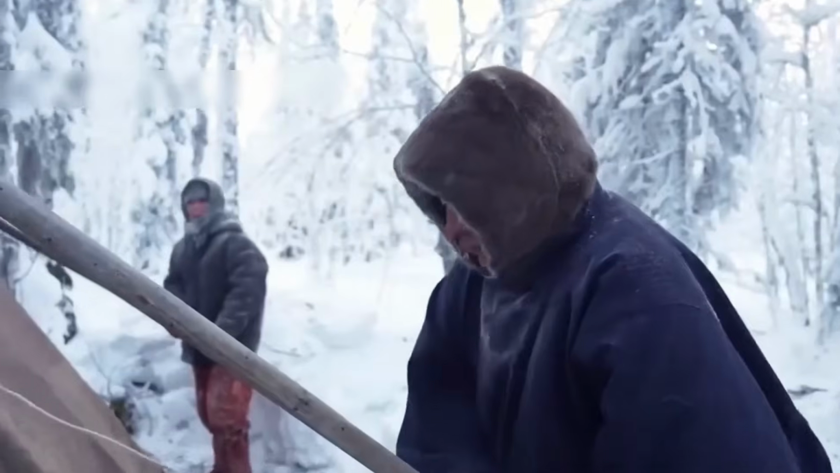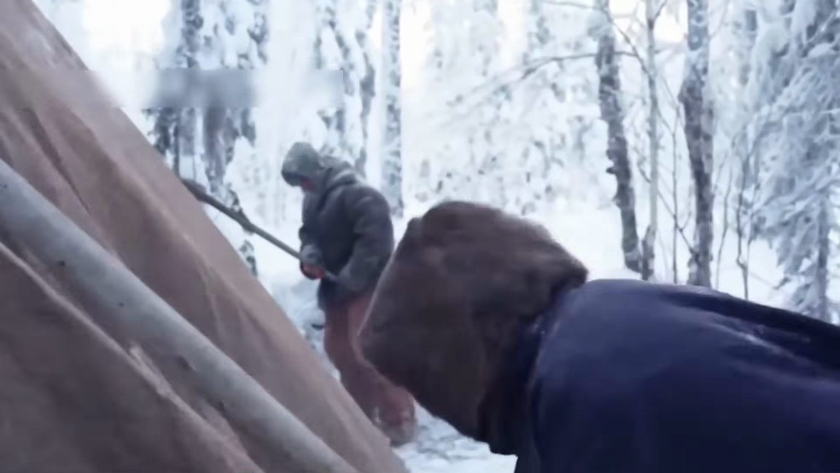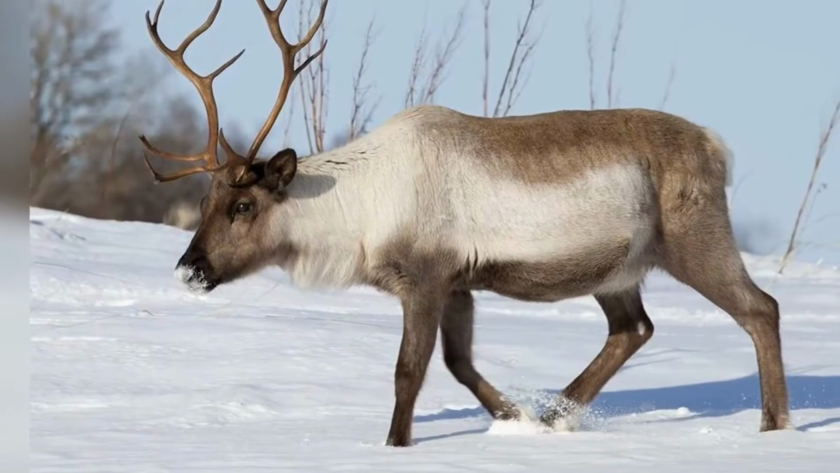A 180-kilogram boar tried to flee, but was stopped, preventing catastrophic damage.